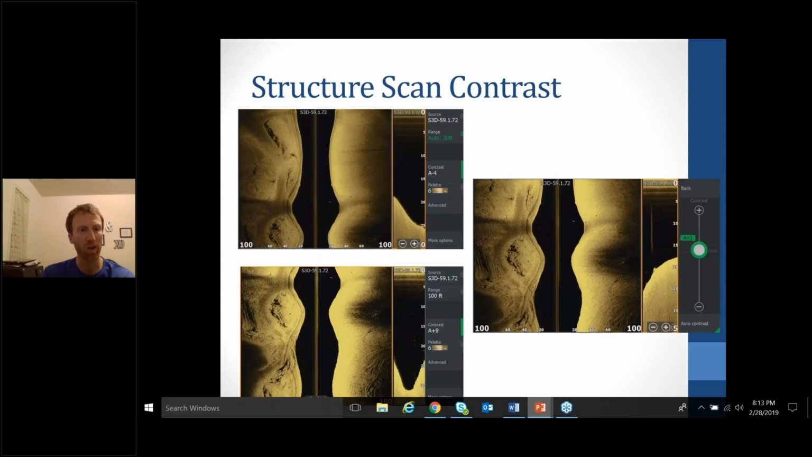Basically the top one I have at auto minus 4, where it says A-4, that's just me decreasing the contrast by 4. And if you can see, everything looks a little bit too dull. It's kind of too dark.